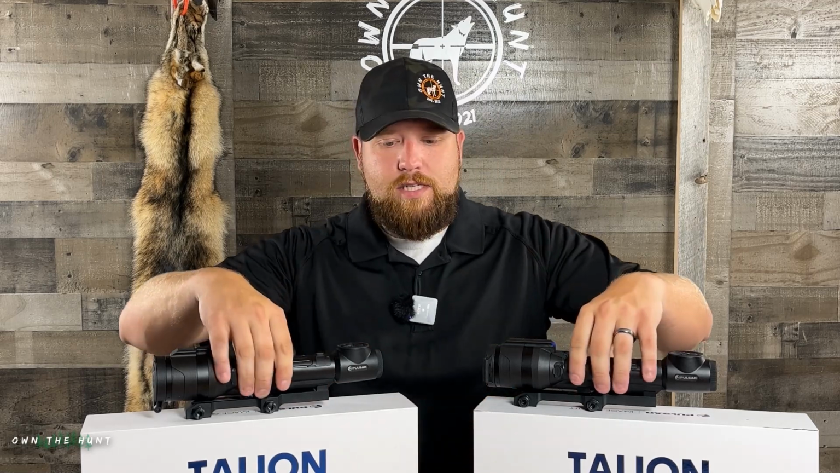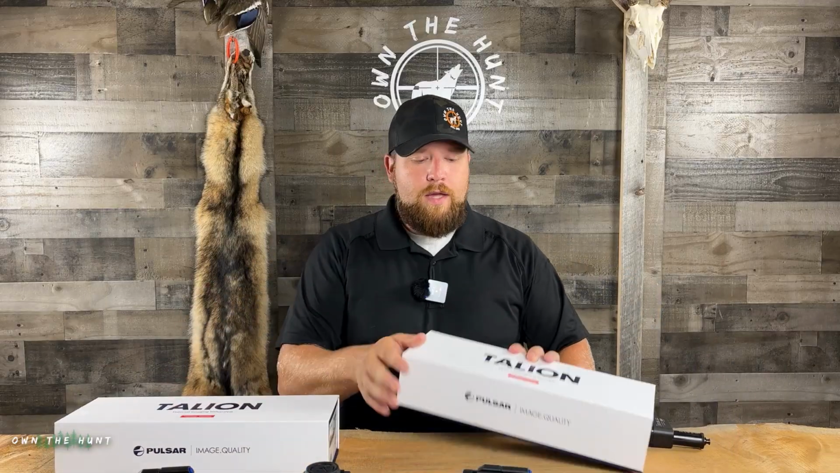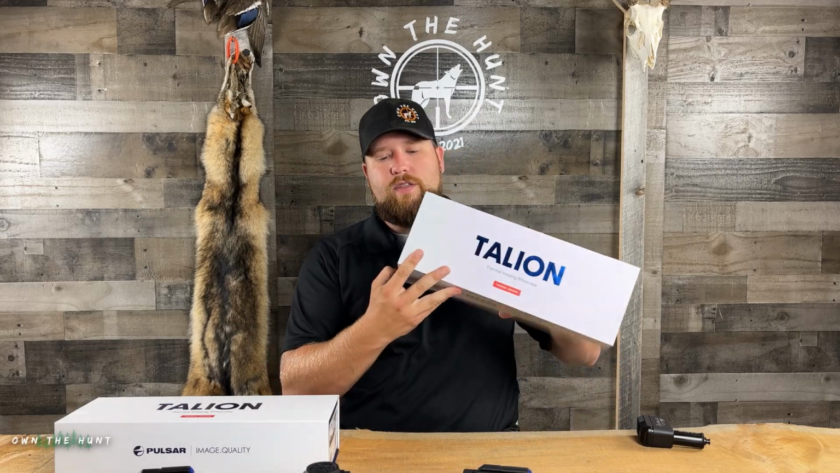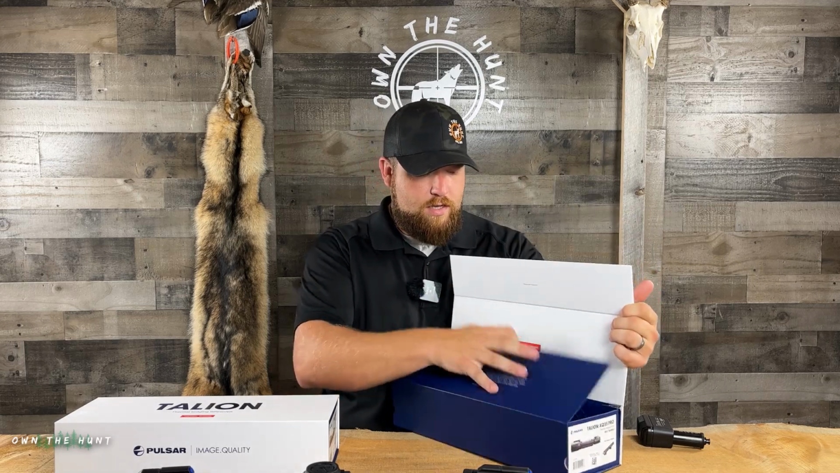In the box on these scopes, you guys, you're gonna get pretty much the same thing in both, but we'll go over the contents of the boxes. Obviously, Pulsar branding, pretty traditional there, of the blue and white. These are flip open magnetic lid boxes. That's cool. I don't have the bag in the XQ35 Pro, but the contents are the same, you guys.